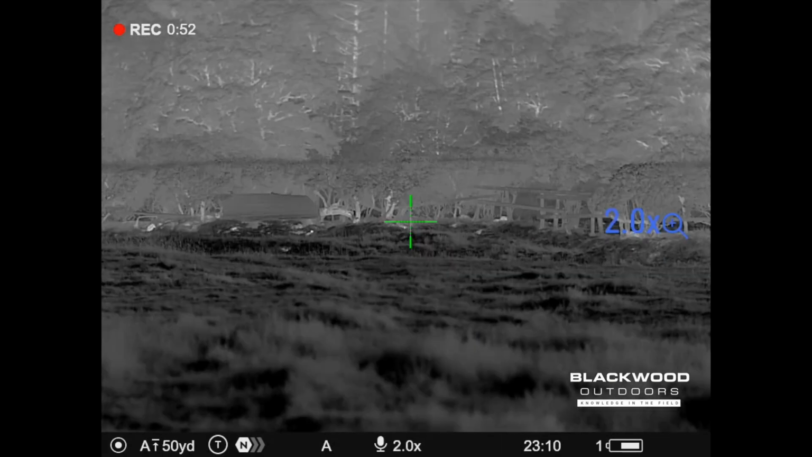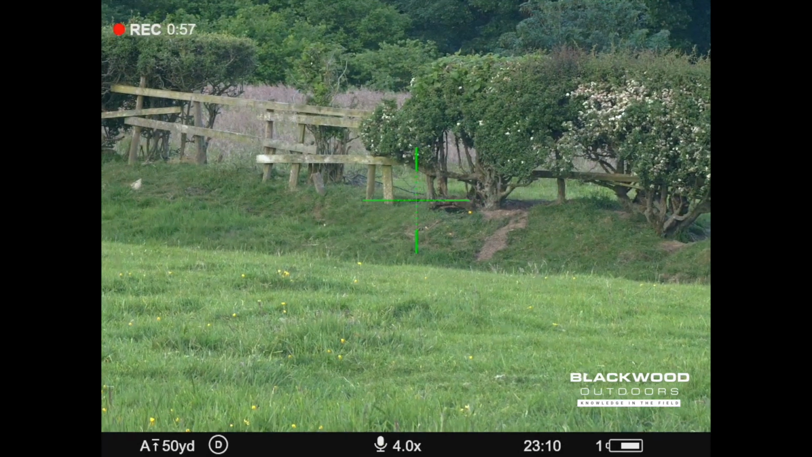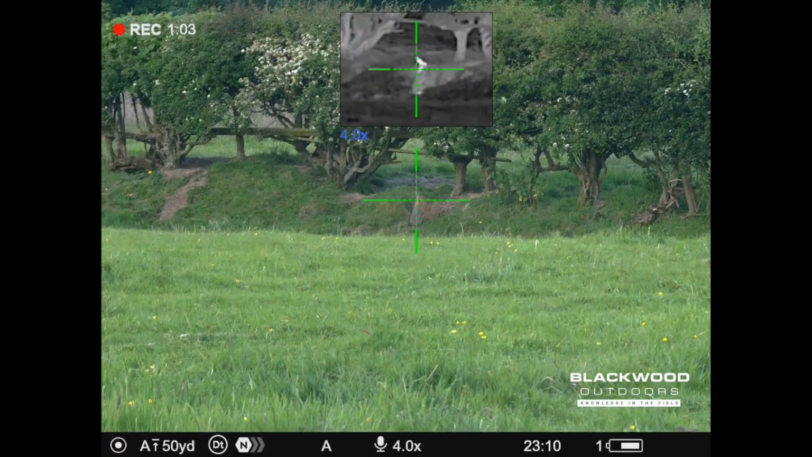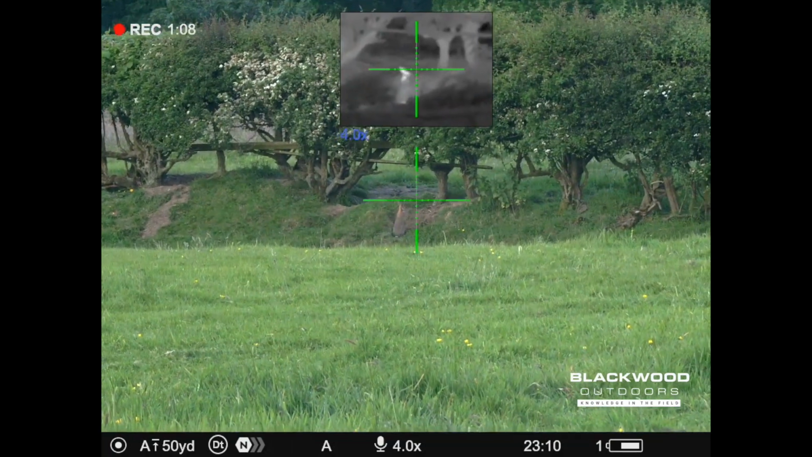I'm just playing with the settings here. So, move to the right, there was another one, and because the gun needs a little bit of fine tuning, I do initially miss. It shoots slightly to the right, which I do see on the thermal channel, it hit the ground.